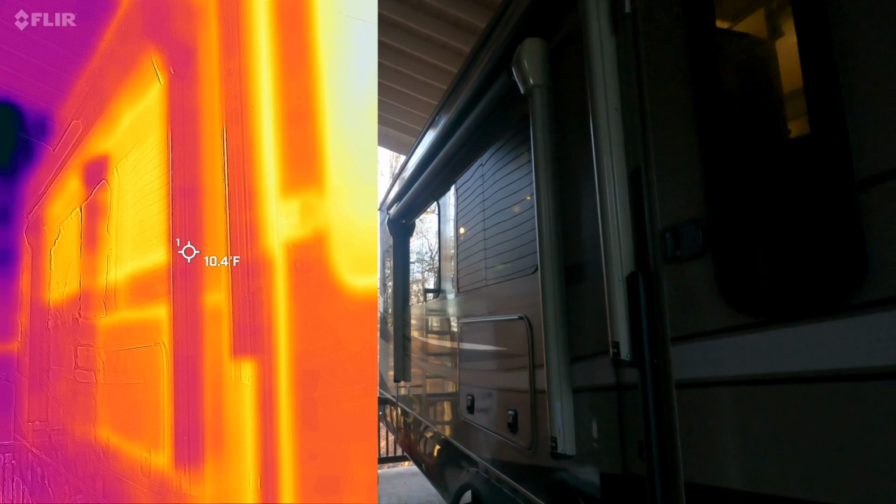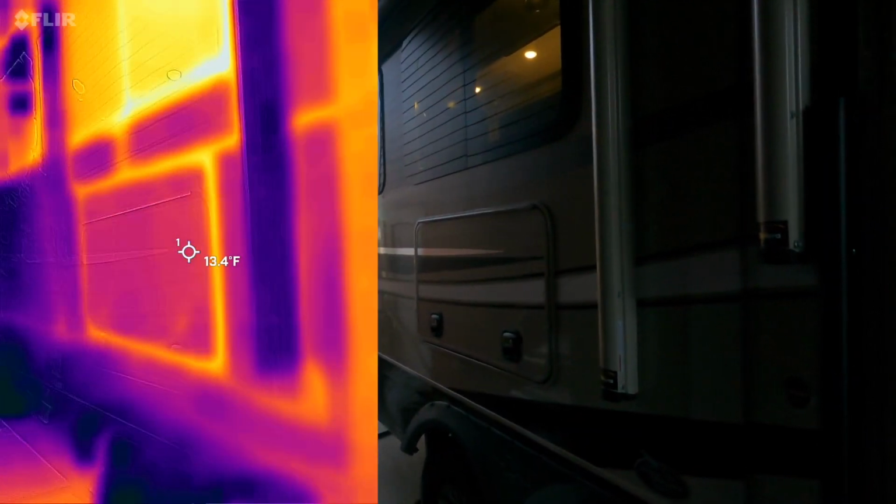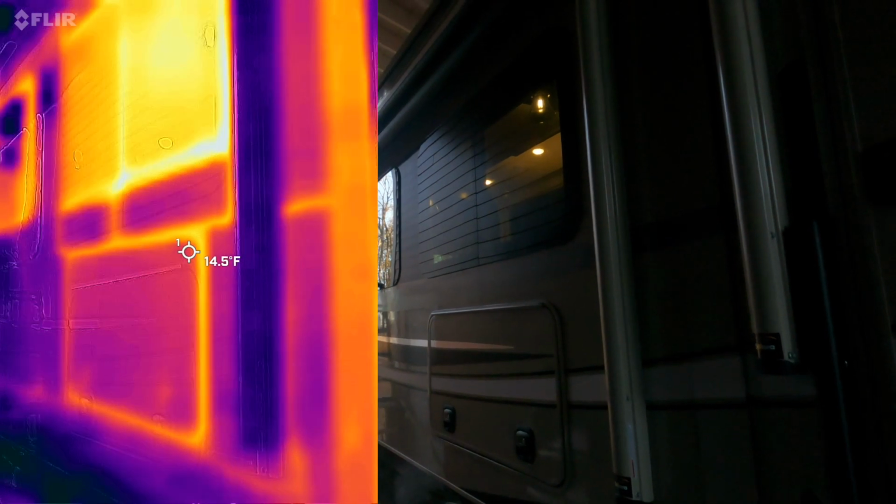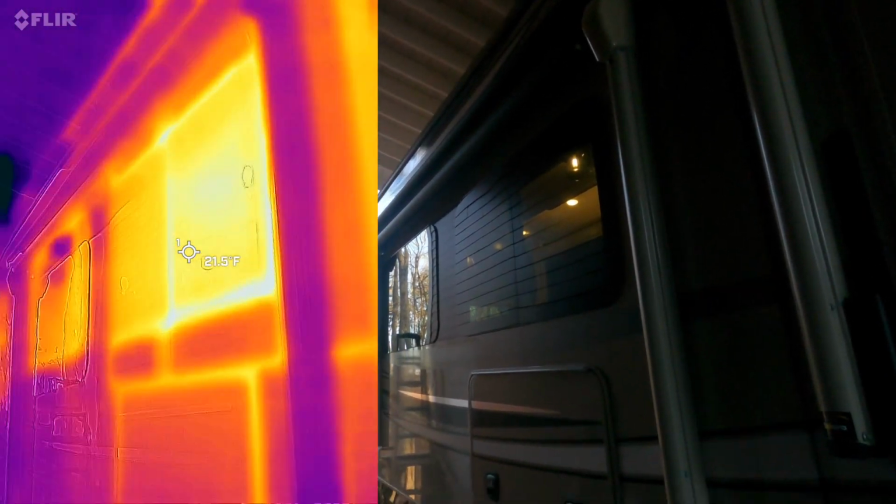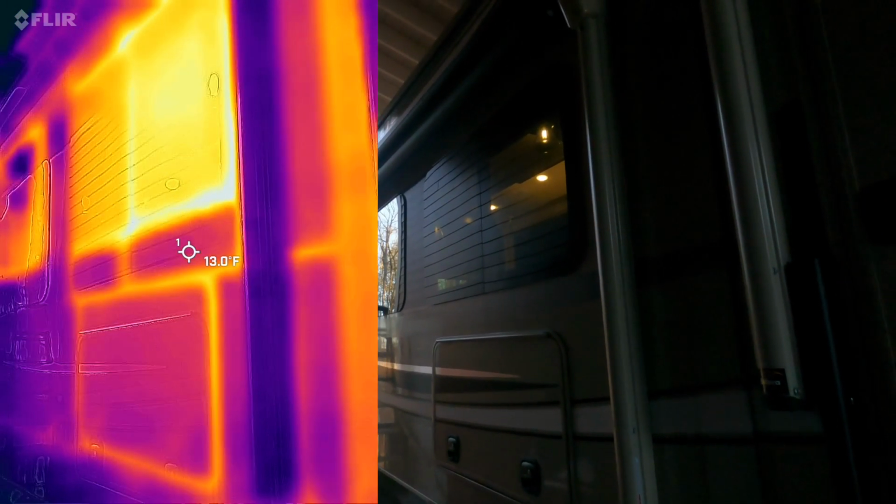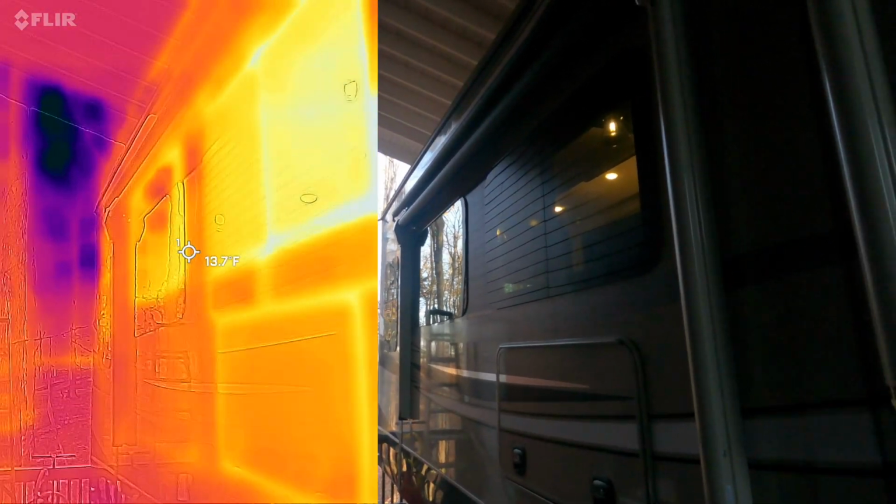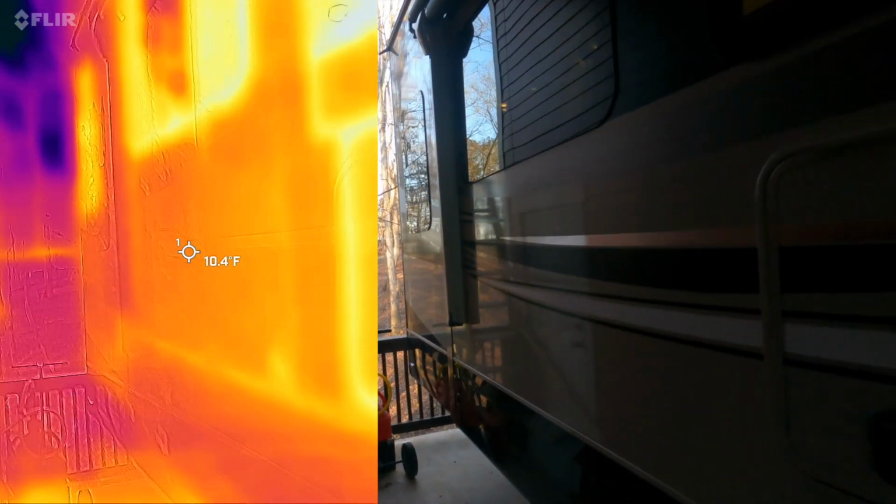And then let's hop over here. There's a TV right here, an outside TV. So we're registering about 13 degrees, again, right at the edge, the perimeter, some heat loss. And then going up here, two more big windows, 21 degrees versus 15. So it seems like consistently the windows are about 10 degrees warmer compared to the rest of the body. And again, these are dual pane windows, so that's kind of interesting.